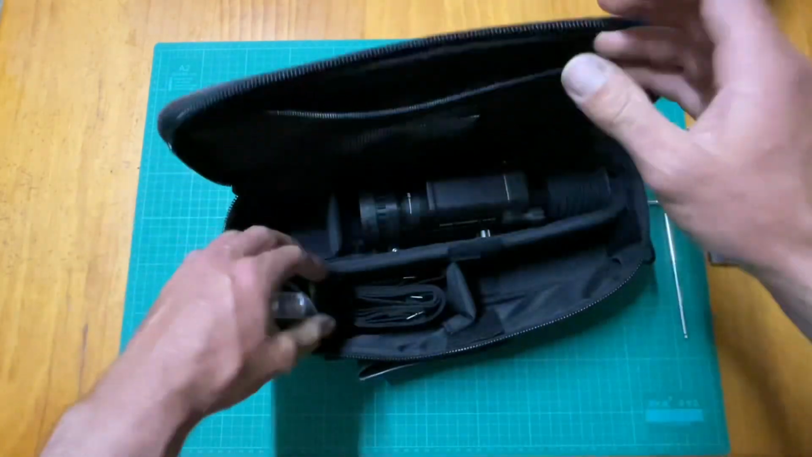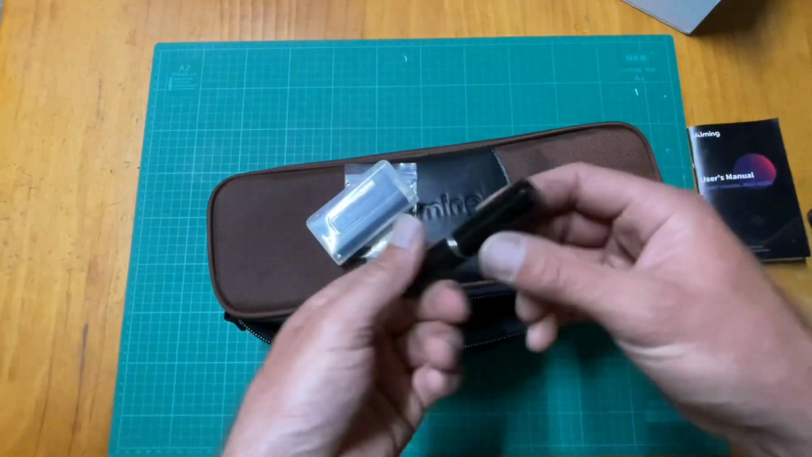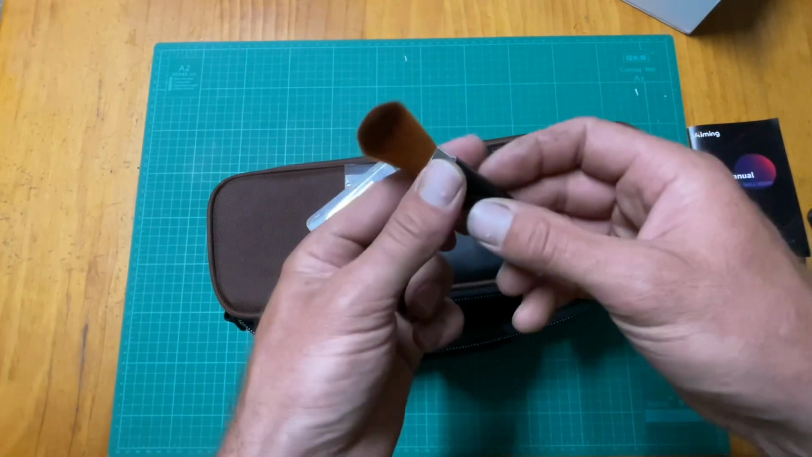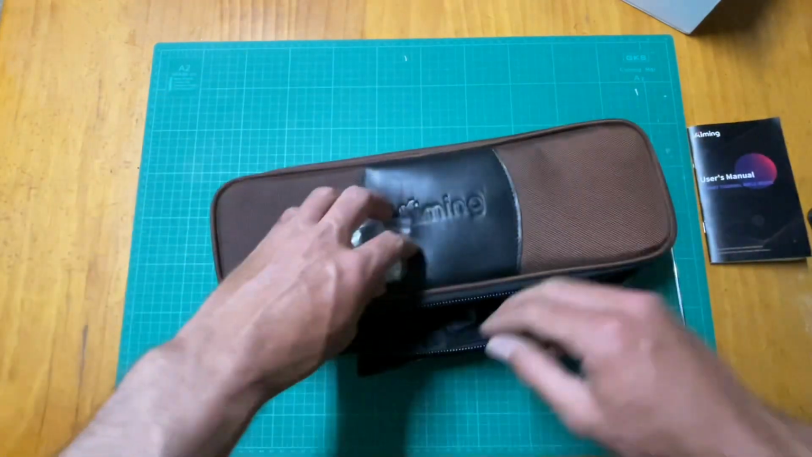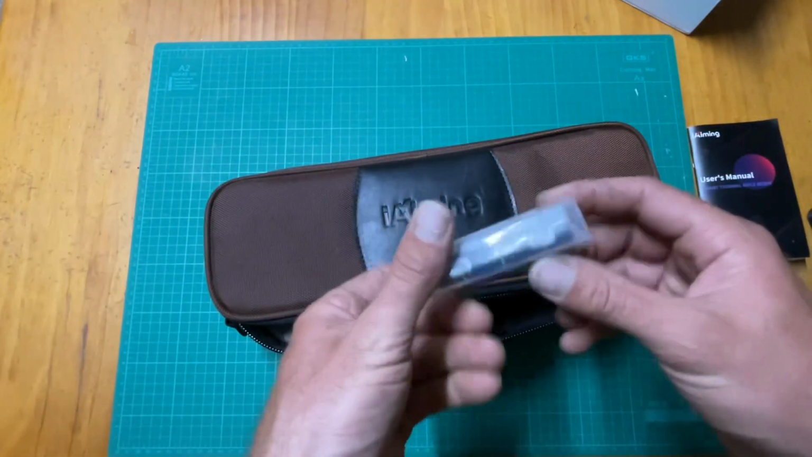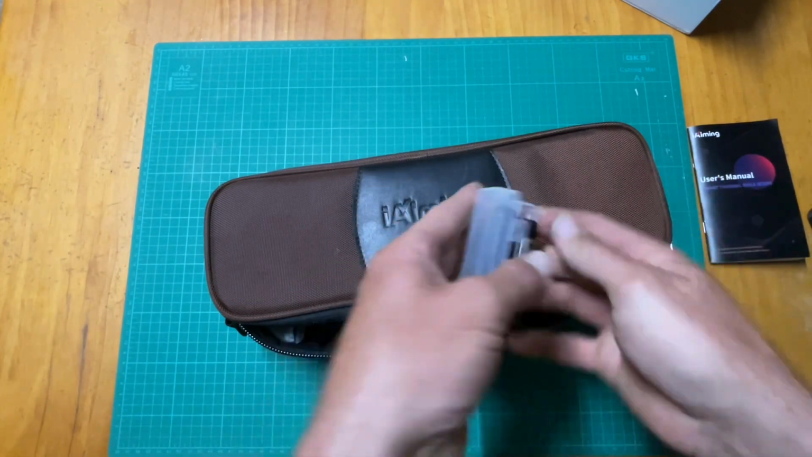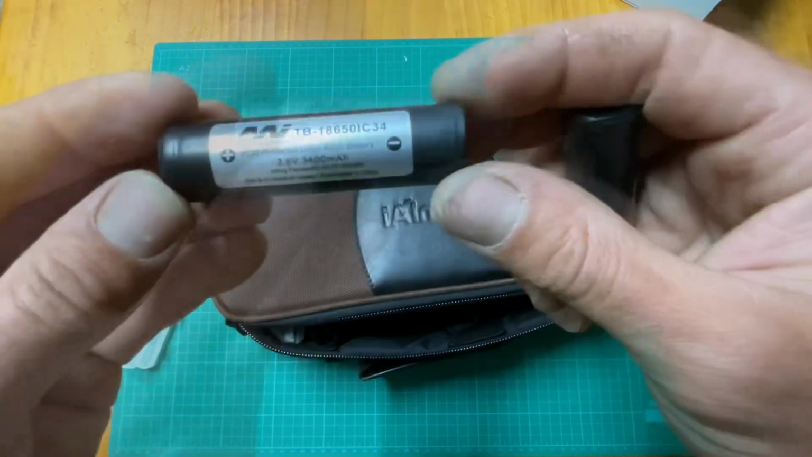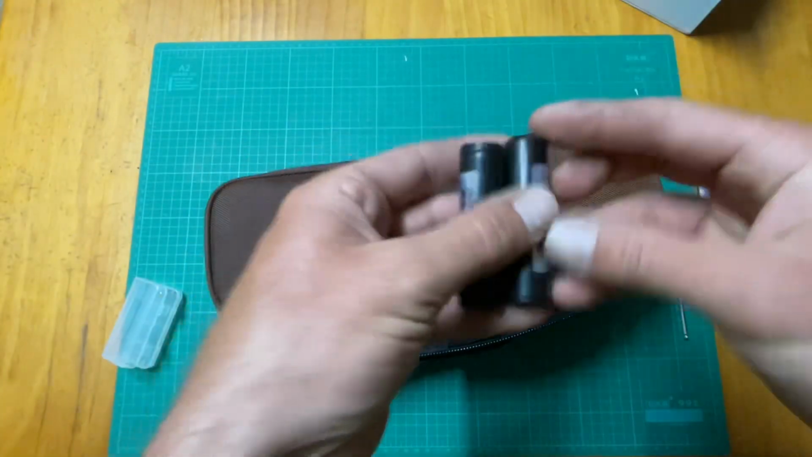just a sling for the case. And we've got the lens cleaning brush. It's got quite a nice soft brush. And a clean lens cloth, and the batteries, 3.6 volt, 3,400 milliamp hour batteries, 18650s.